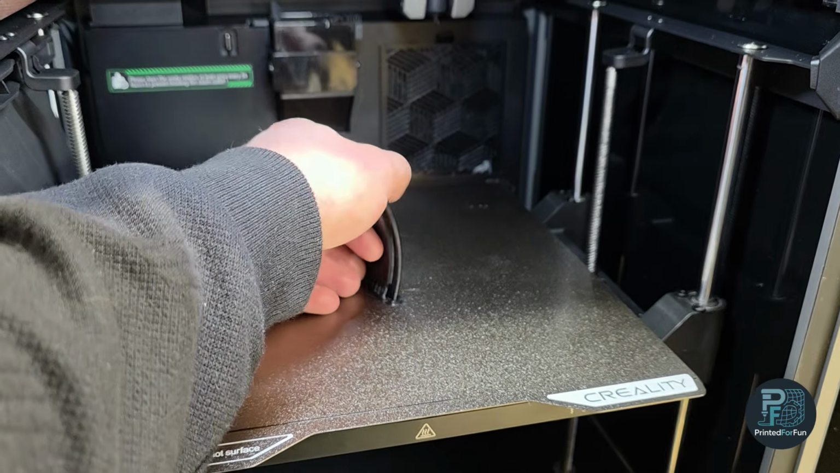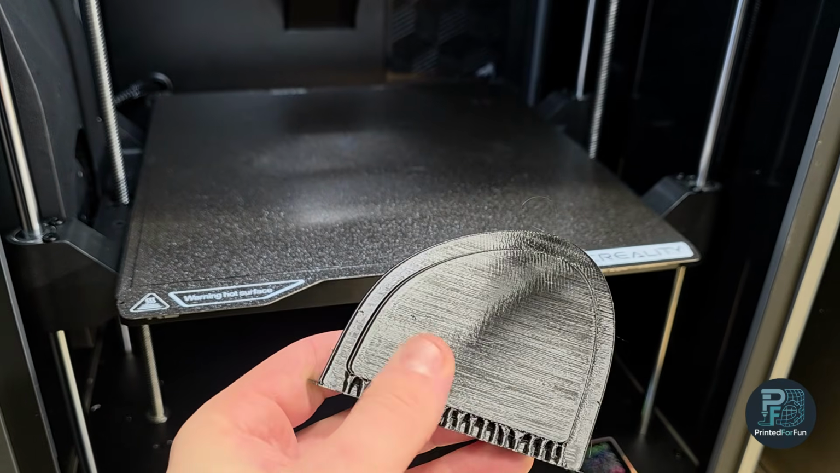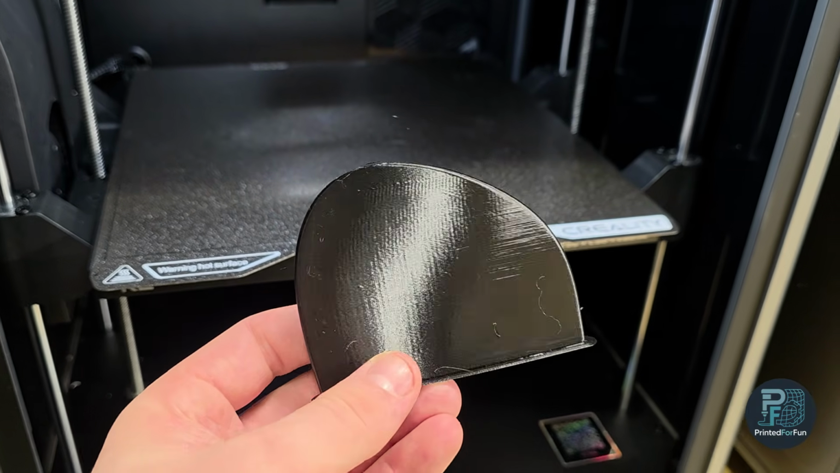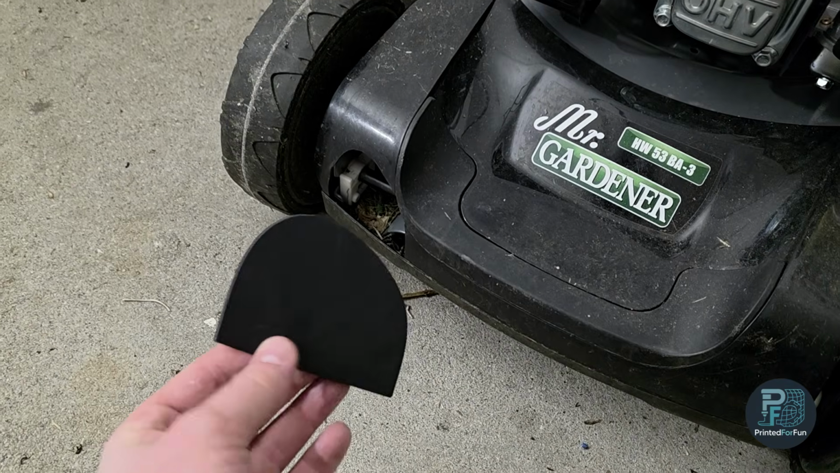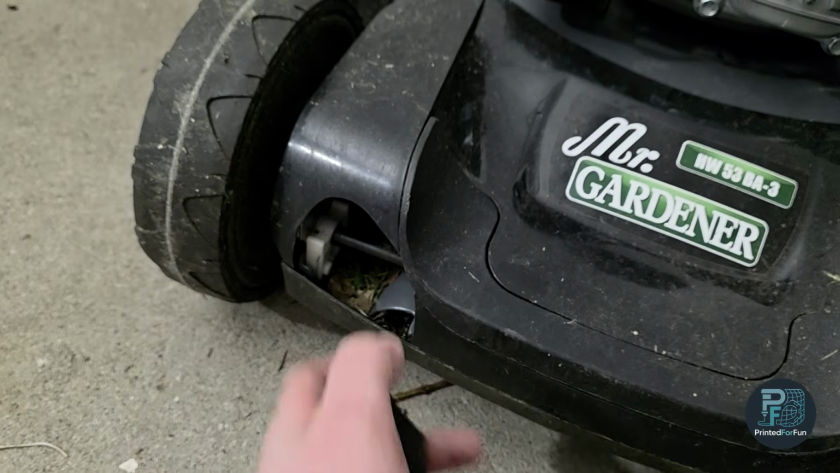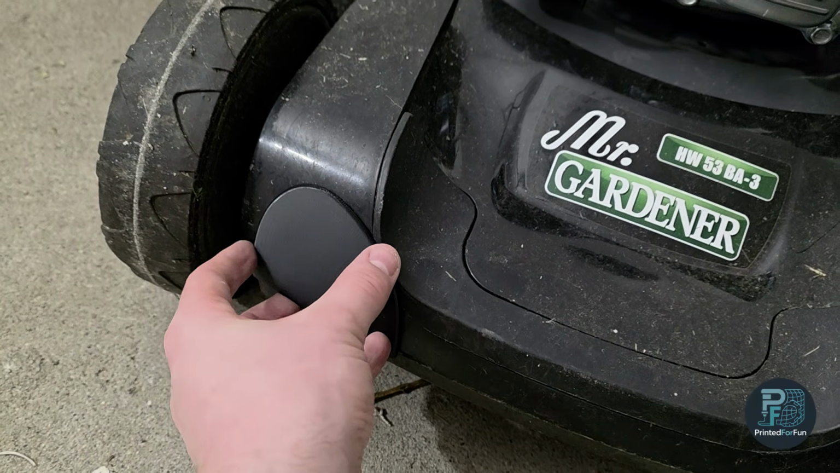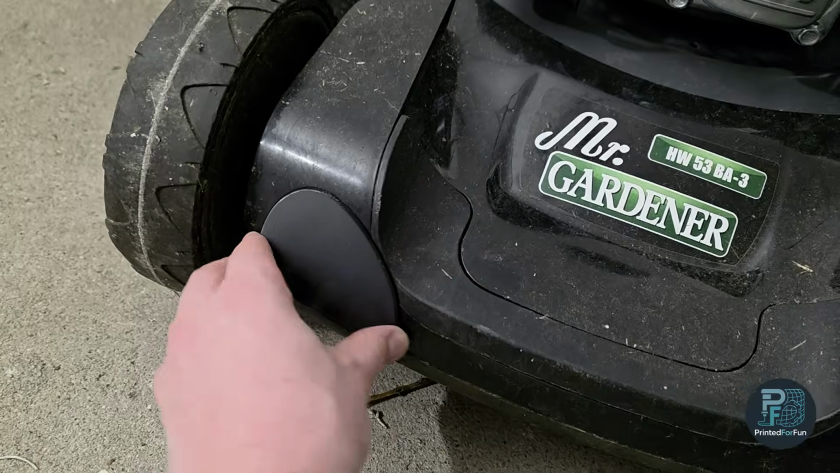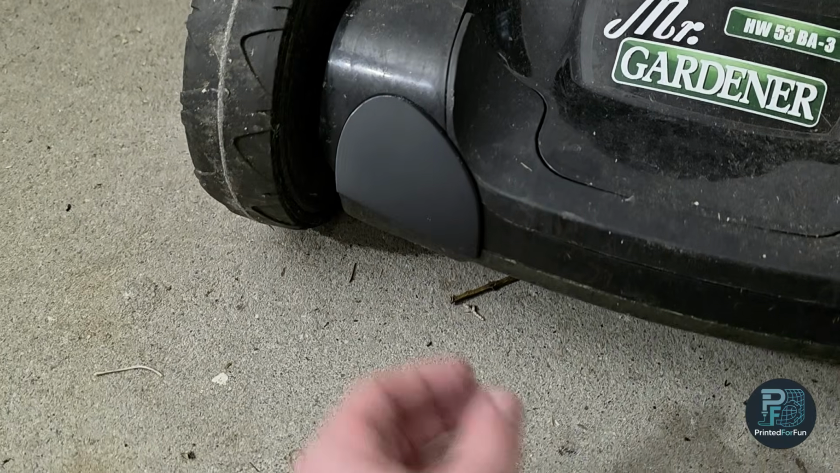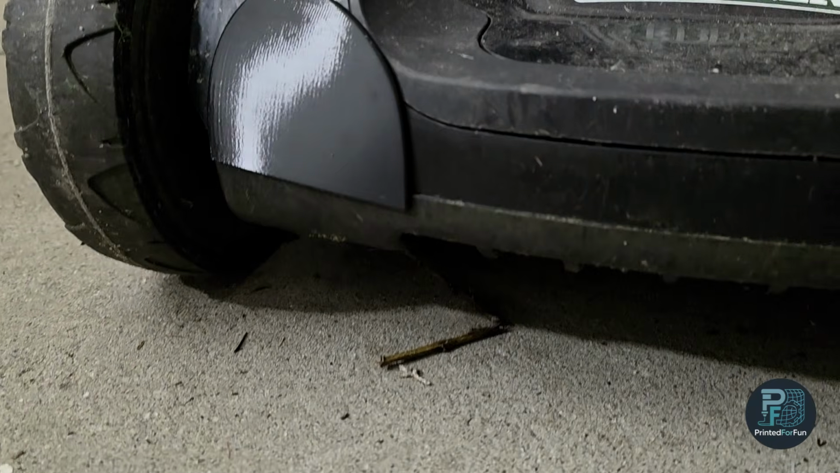So the part printing just finished, and I would say it looks quite nice. Now let's attach it to the lawnmower. Print is finished, and now I'm having here the hole I talked about. Let's have a look at the fitment. I would say this fits quite nicely, and now it's time to glue the patch in. And it fits good.